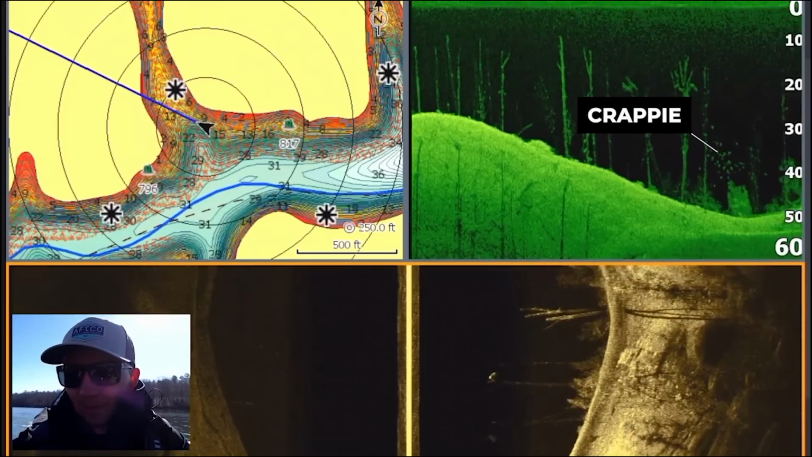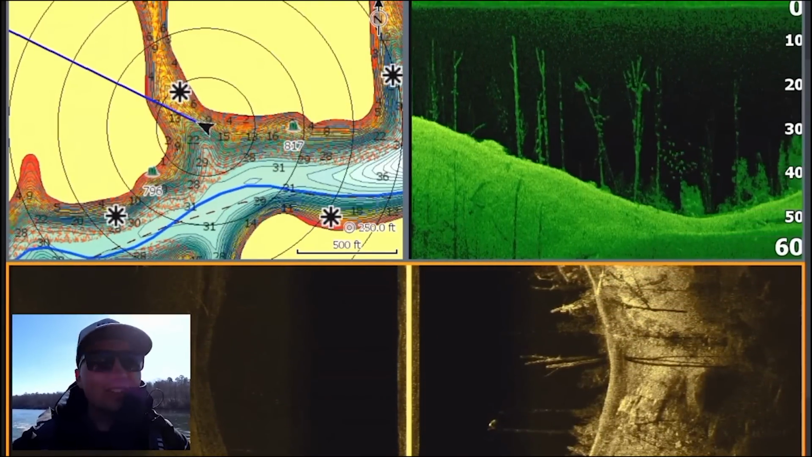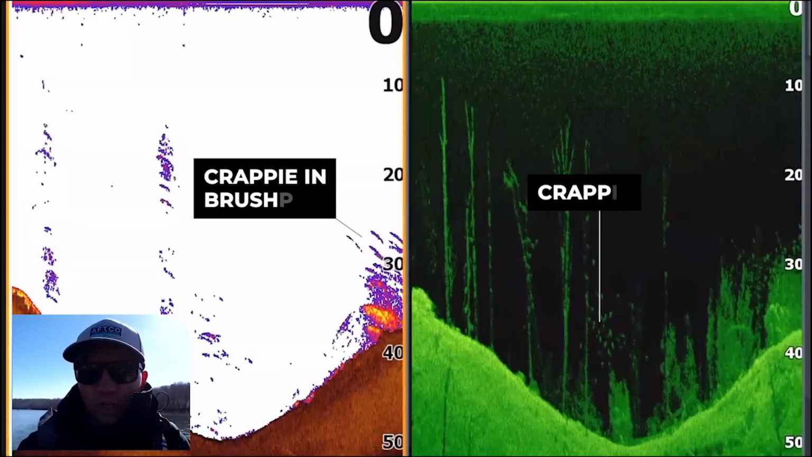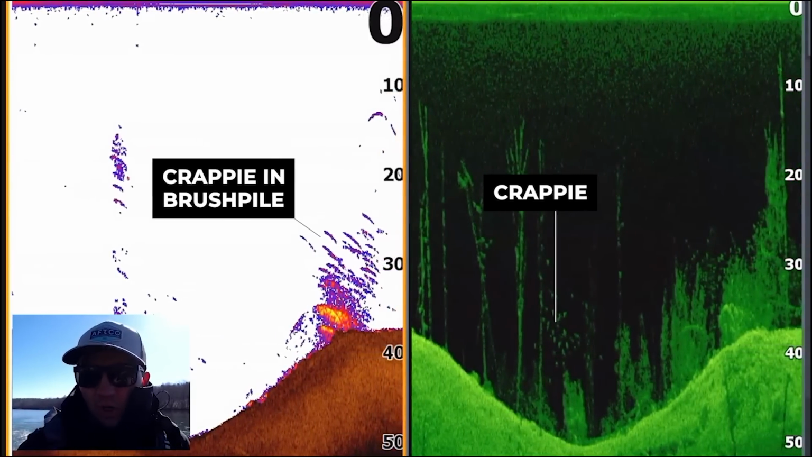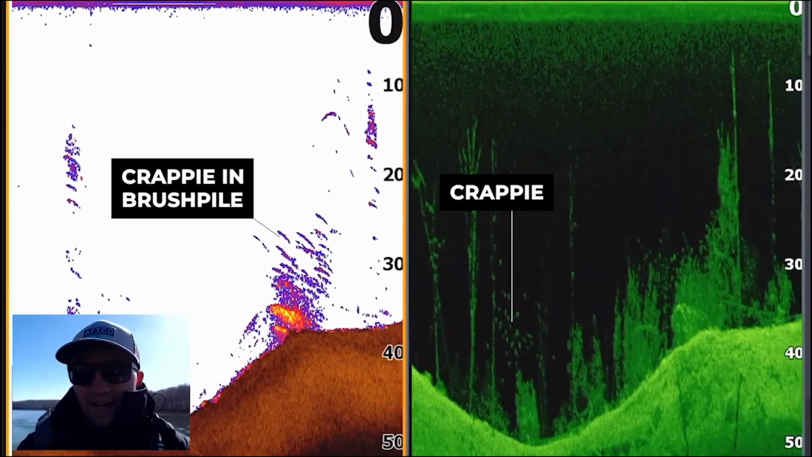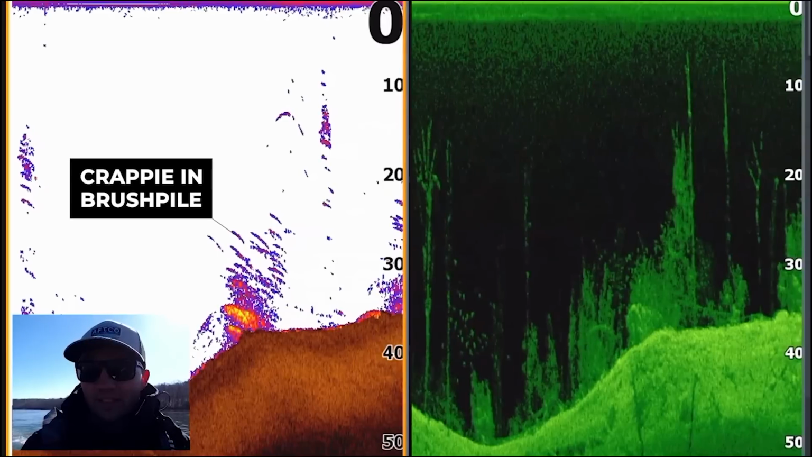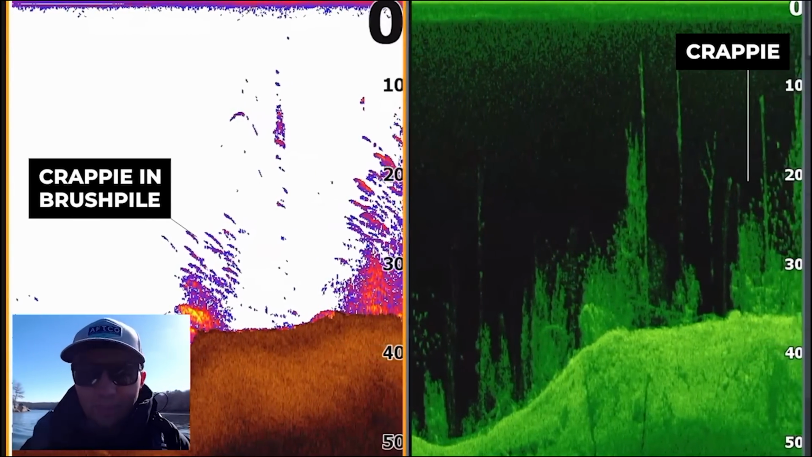Now that's interesting. That's our first sign of actual life. This is not a school of bass, which is what we're out here looking for, but if we take a look at the 2D sonar, you can see that we have some very small, barely visible arches on that 2D sonar with tiny dots on the down imaging, and that just lets me know based on my settings that I'm looking at crappie.